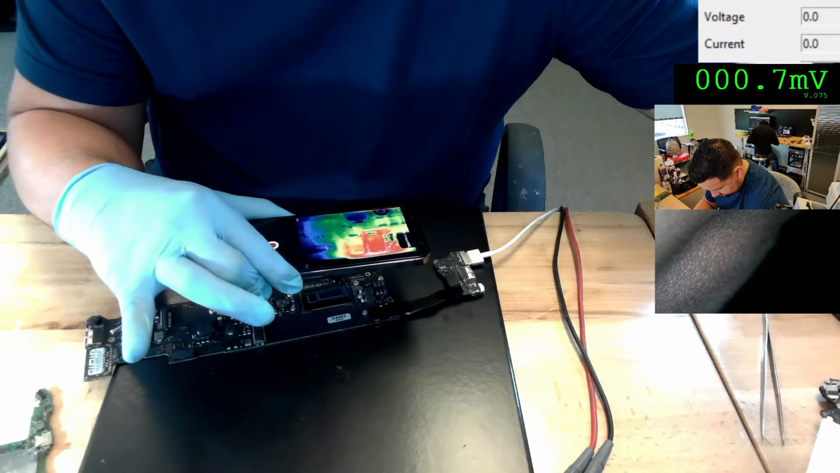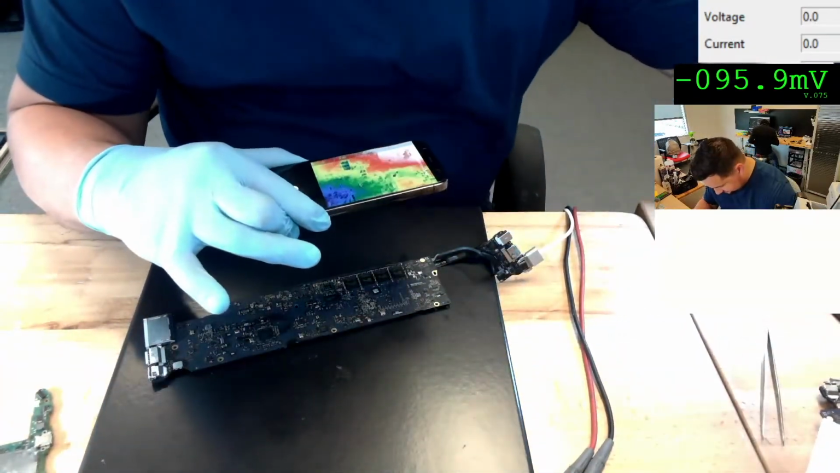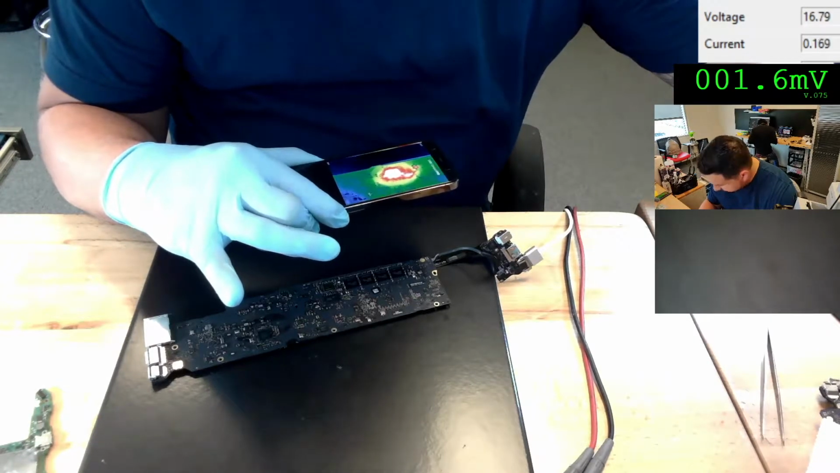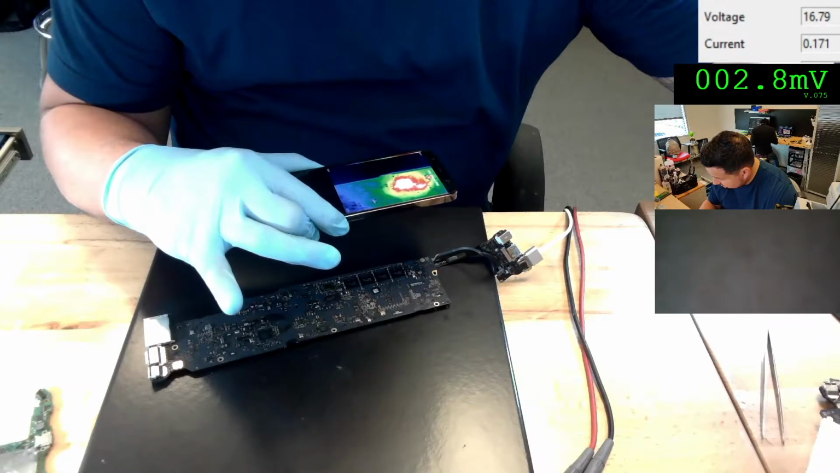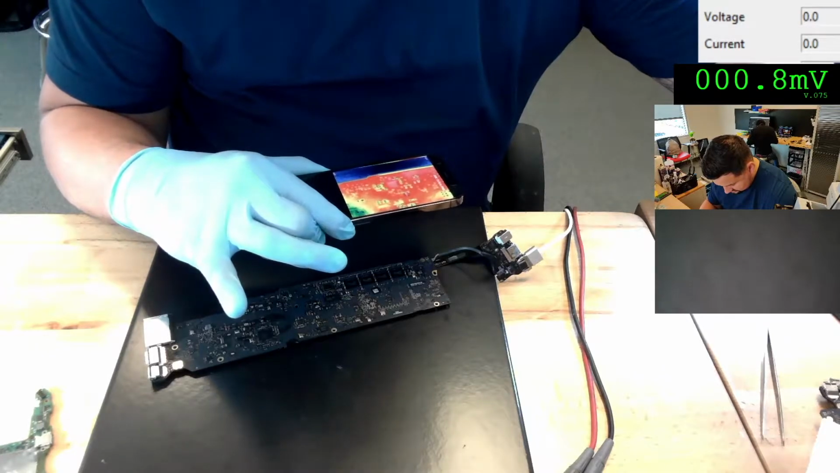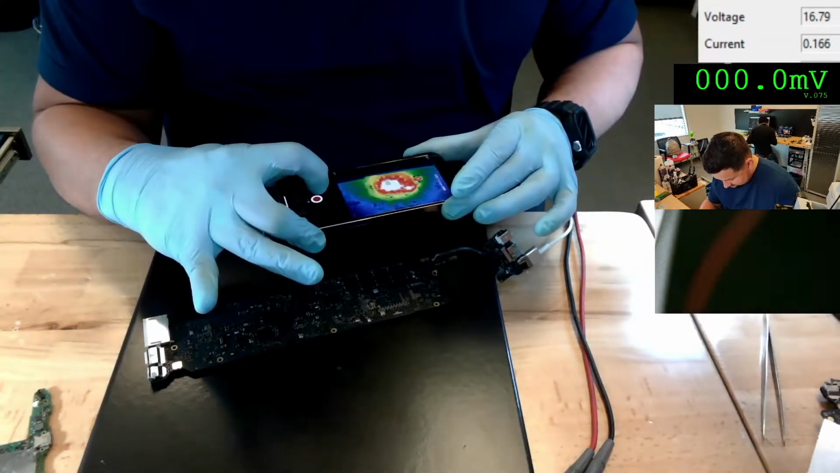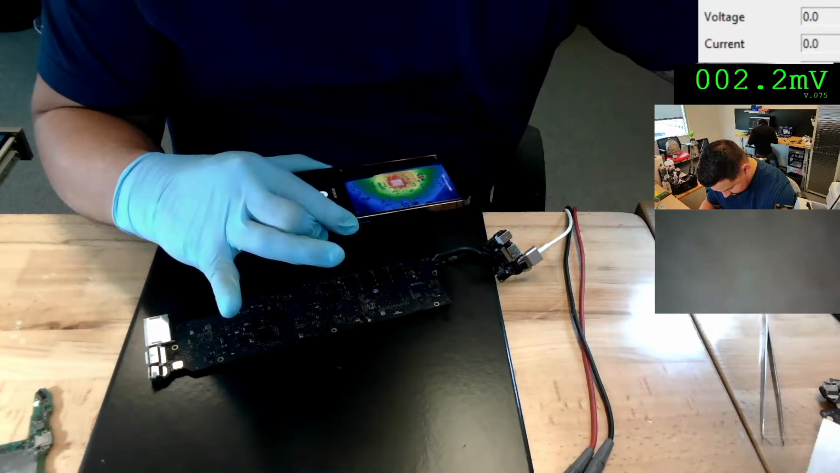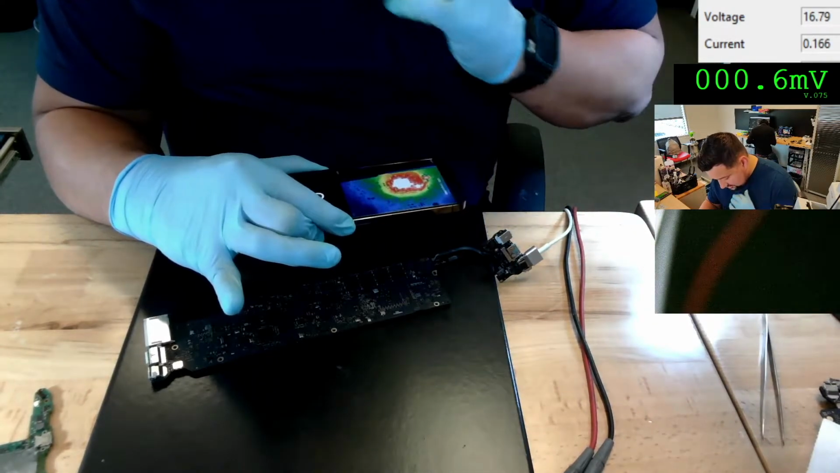Okay, so what's on the other side? Oh my god. Okay, look, U7100. Boom. Off, on, off, on. There you go. That's my problem. Let me take a video of this. There you go. So that's where my problem is.